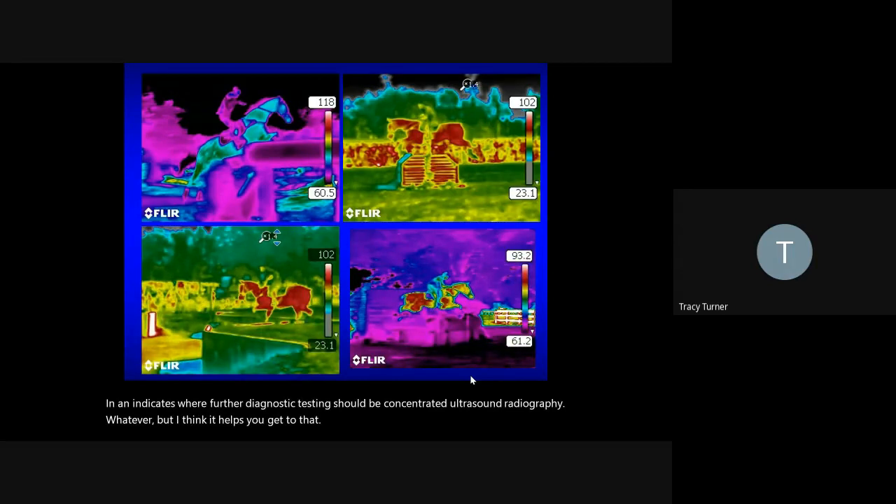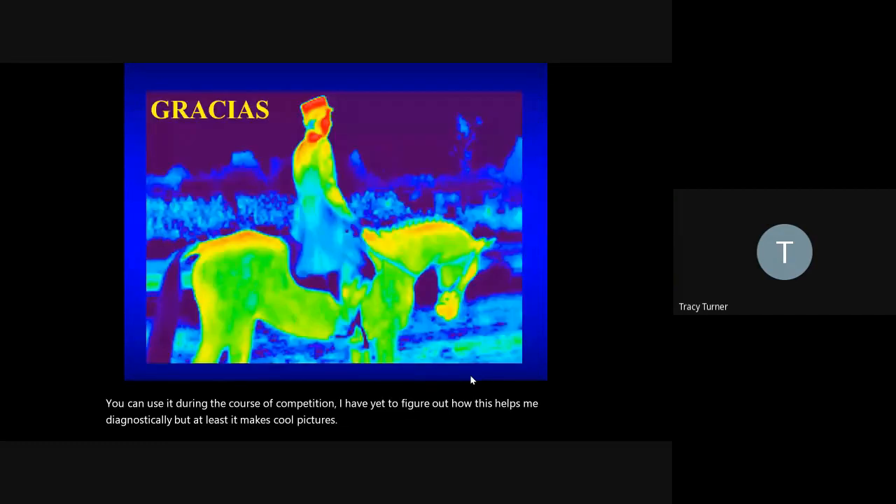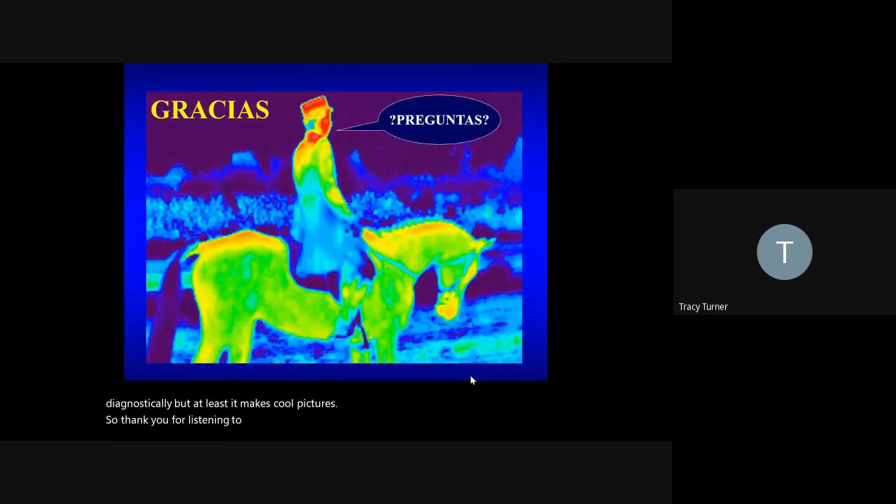And you can use it during the course of competition. I have yet to figure out how this helps me diagnostically, but at least it makes cool pictures. So thank you for listening to me, and I'd be happy to answer any questions.